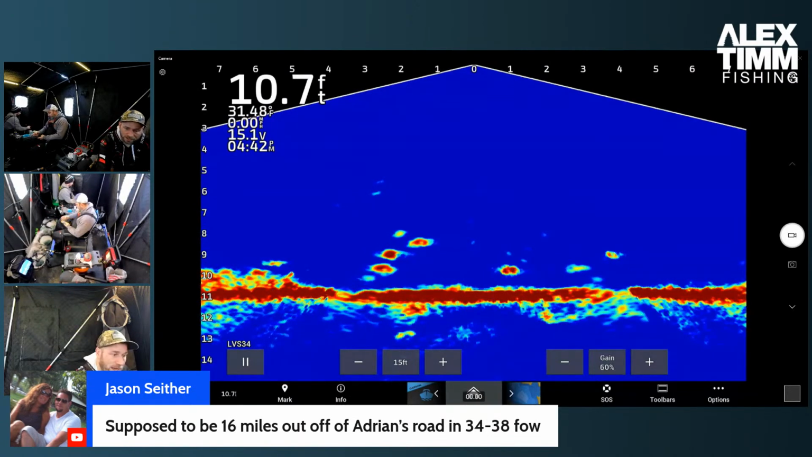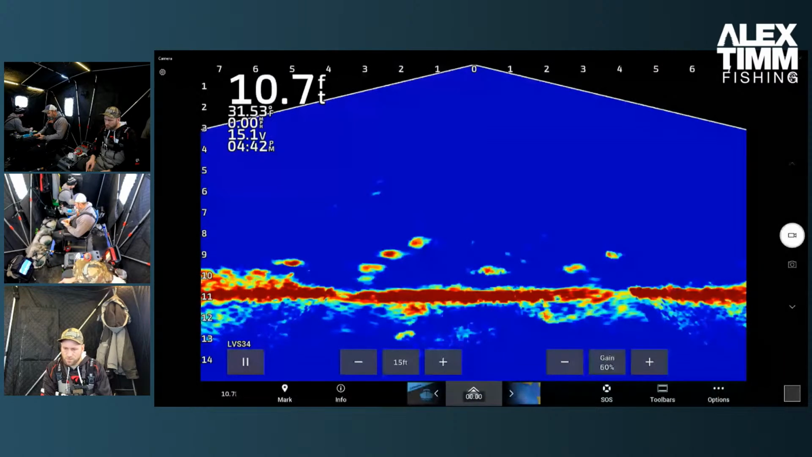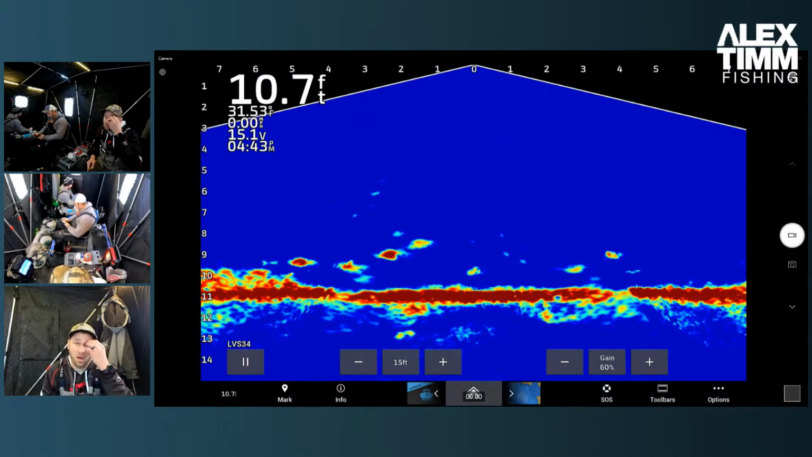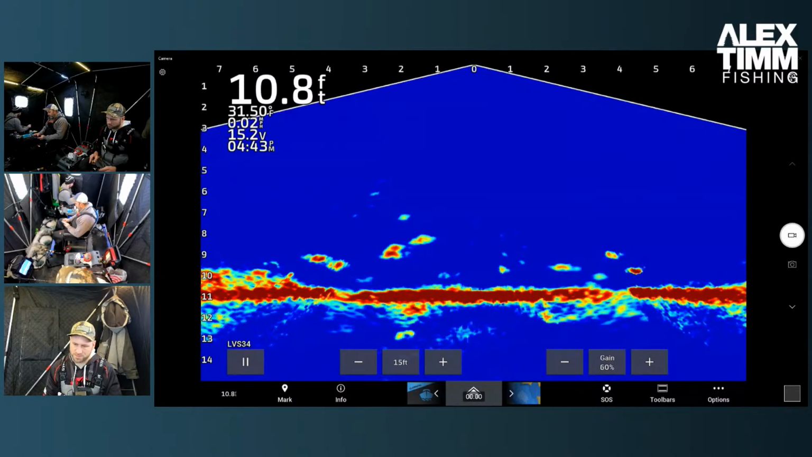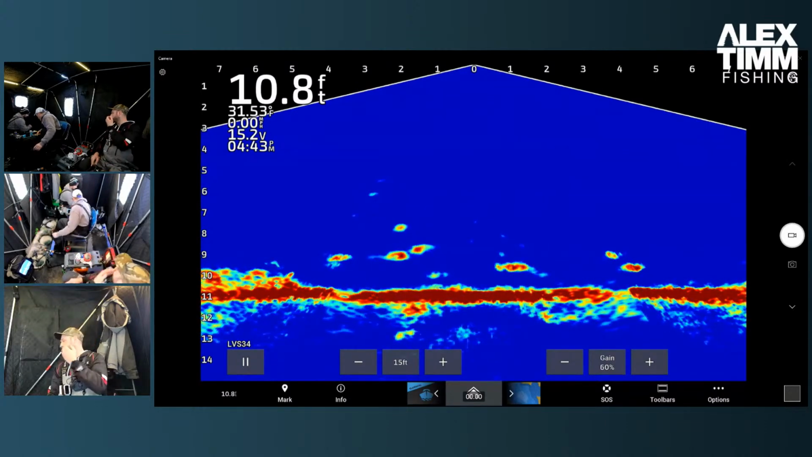But good luck. I would definitely try that. Pink and gold seem to work good up there, and glow. You could use glow all day long, especially in those depths. It's almost there. Is it? Yeah, 18 miles. I mean, well, it's 24 to Garden, so. Okay. Yep. Yeah, you should be in a pretty good spot then. That far out there.